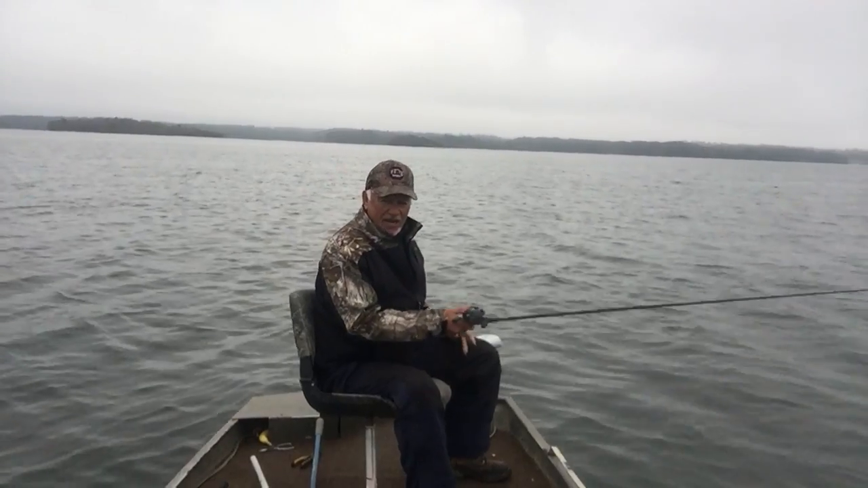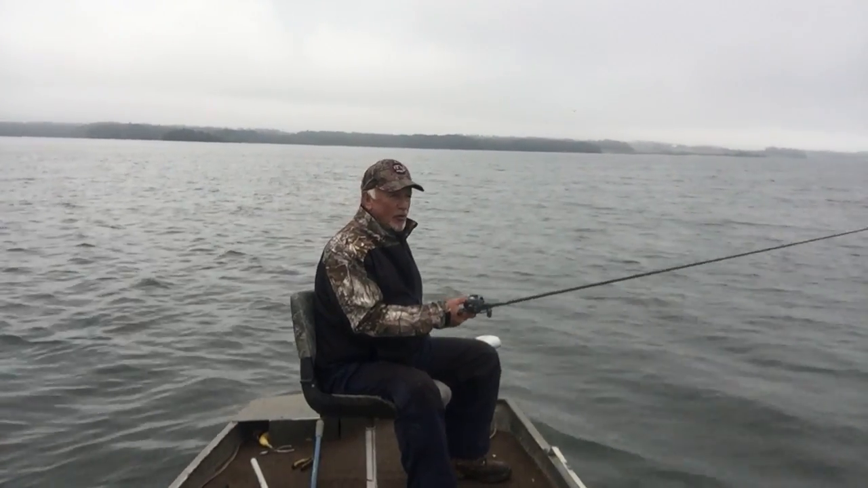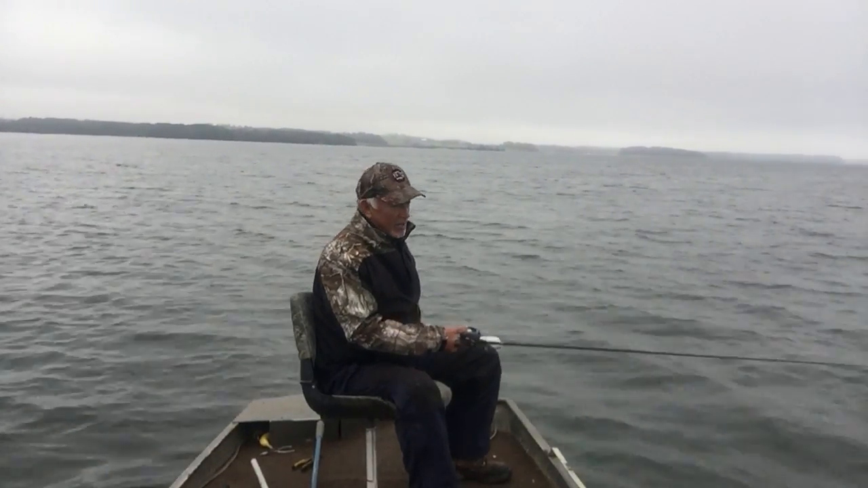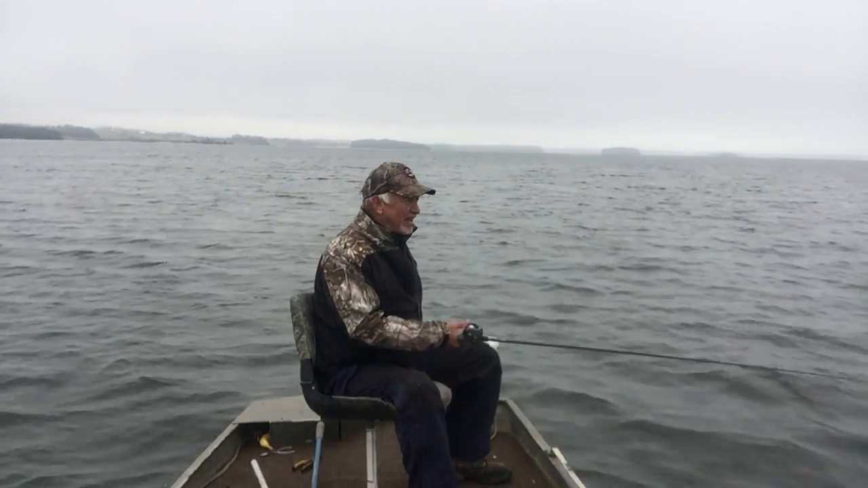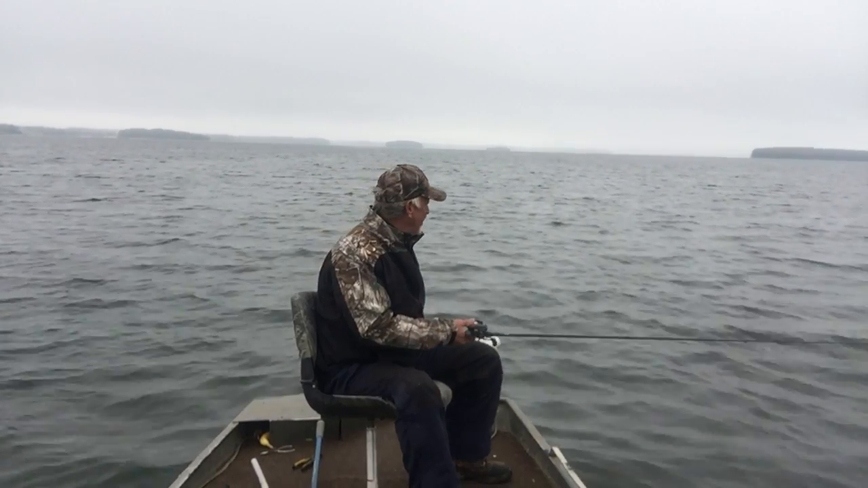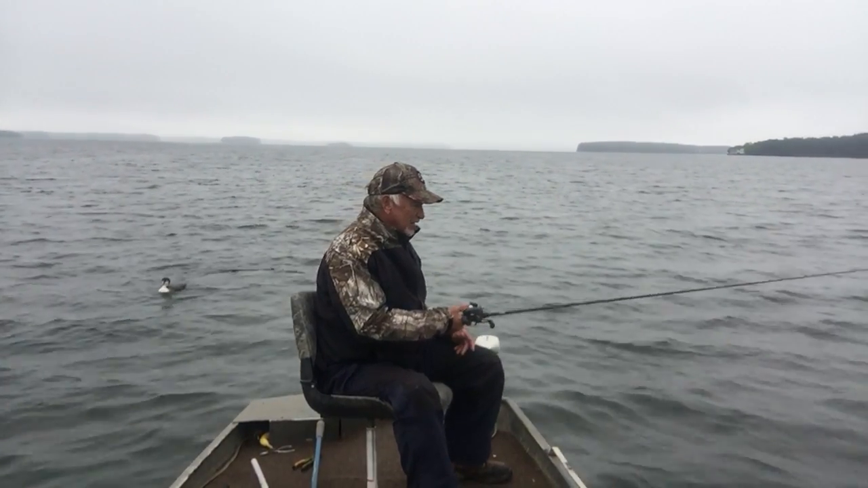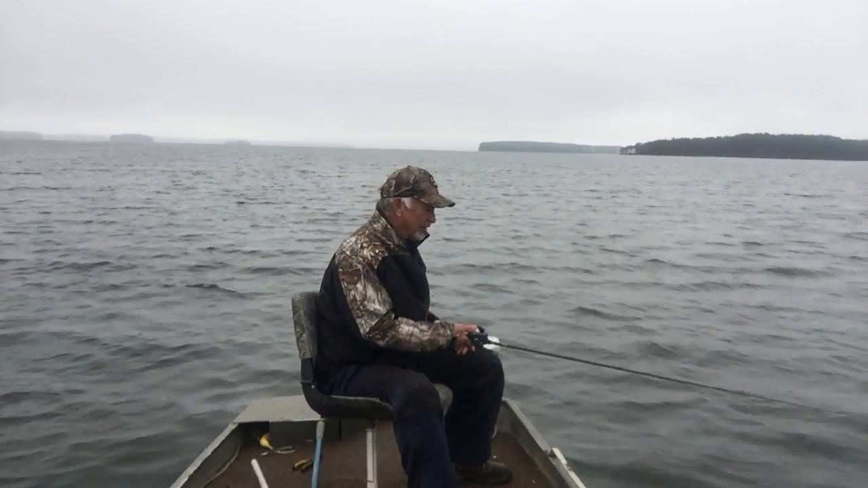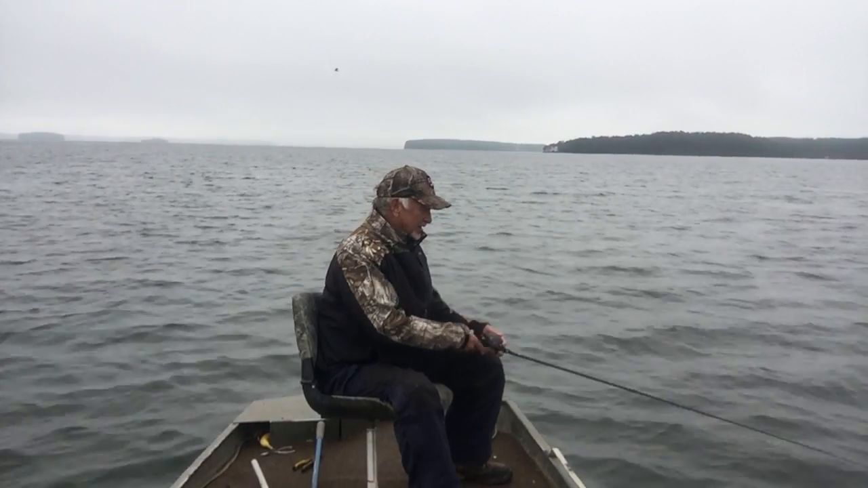Anyhow, I'm gonna drop it down. Let's see what we can do. We're right now in about 52 foot of water. I'm gonna start up here at 52 and go a little deeper. If they're not deeper, then I'm gonna go back shallower. You never know where they're gonna be. This is kind of like the mid-range of where I like to fish in January. It's a foggy day on Lake Monticello, Jenkinsville, South Carolina. And it's another day of fishing, another day of having fun, another day of being proud to be here.